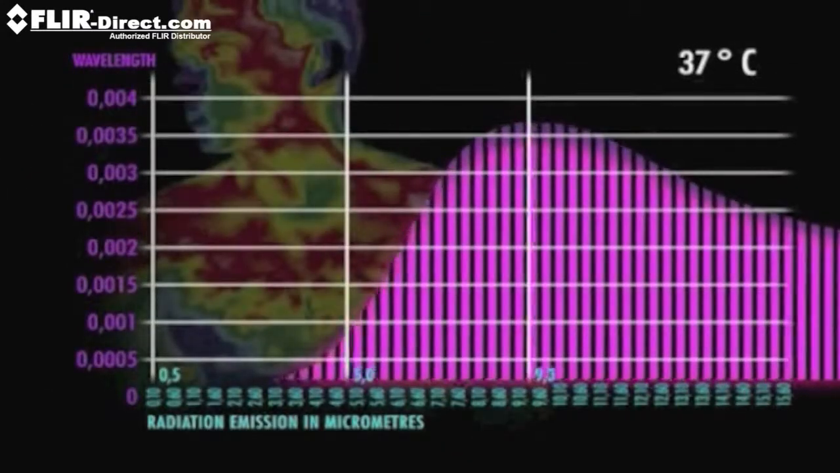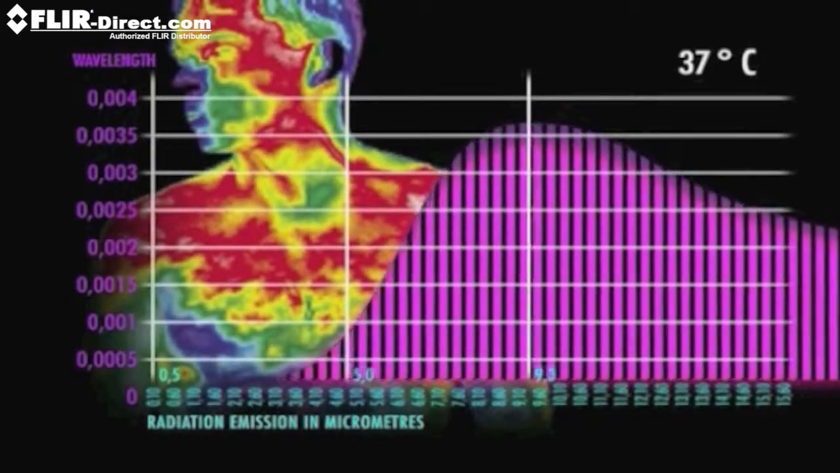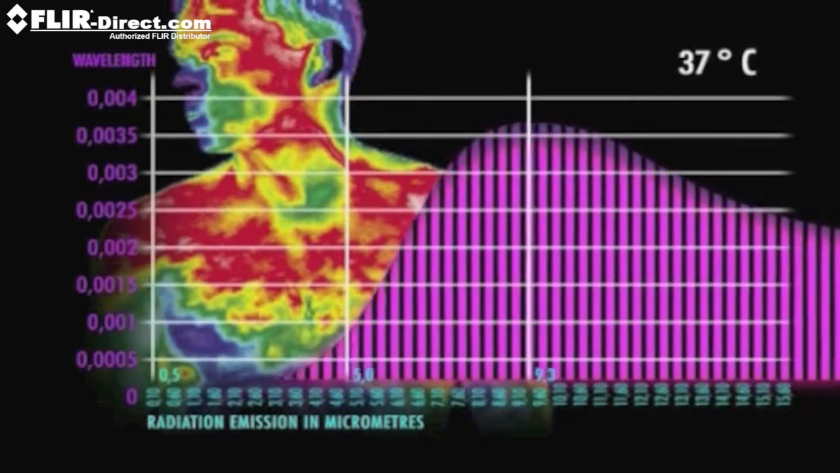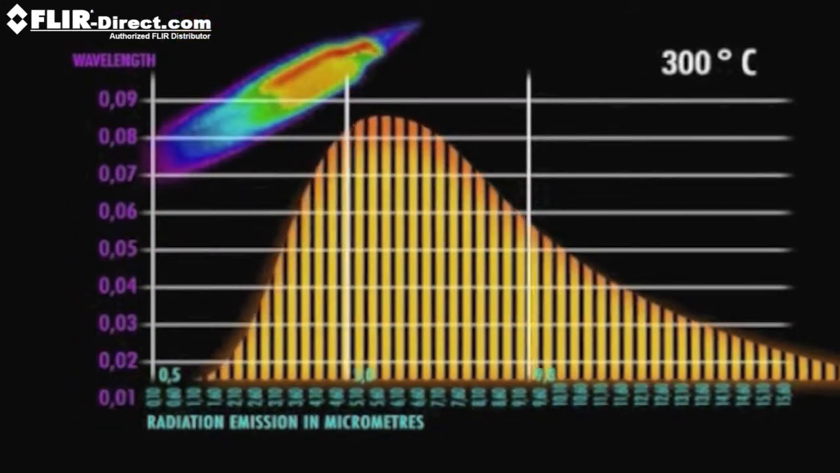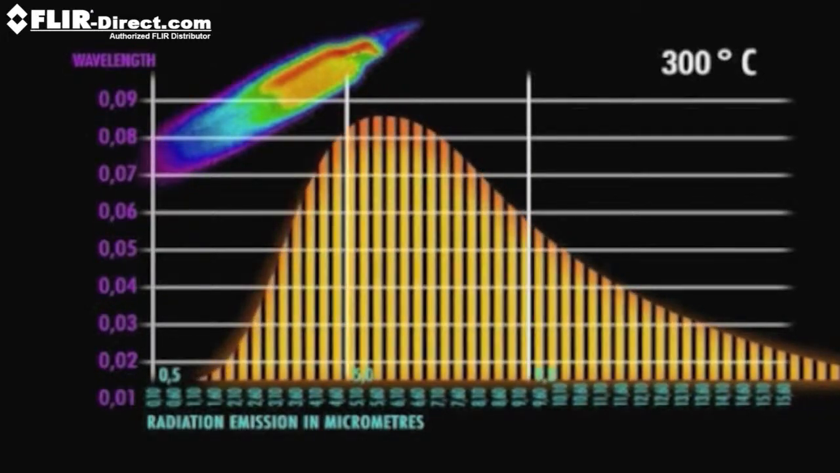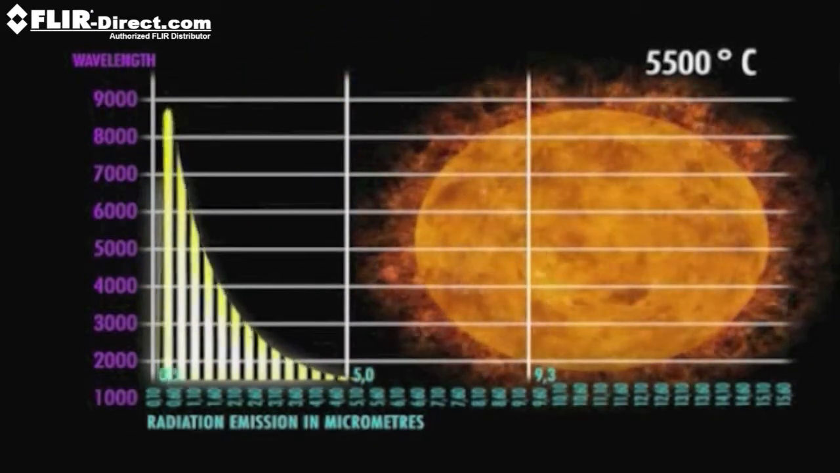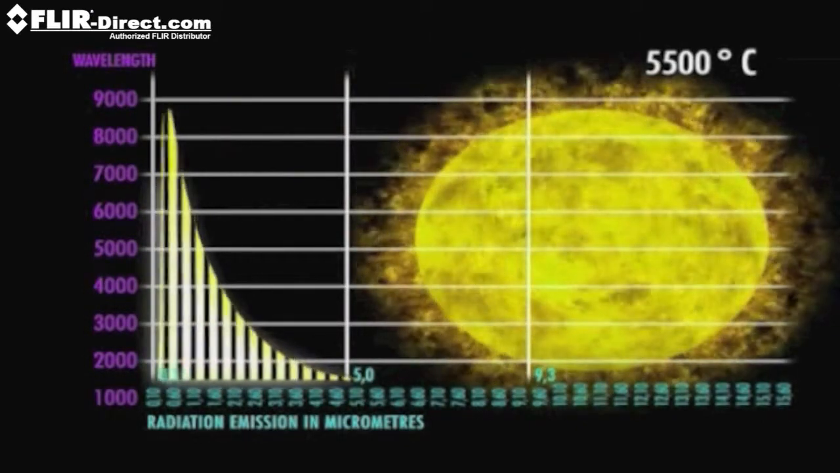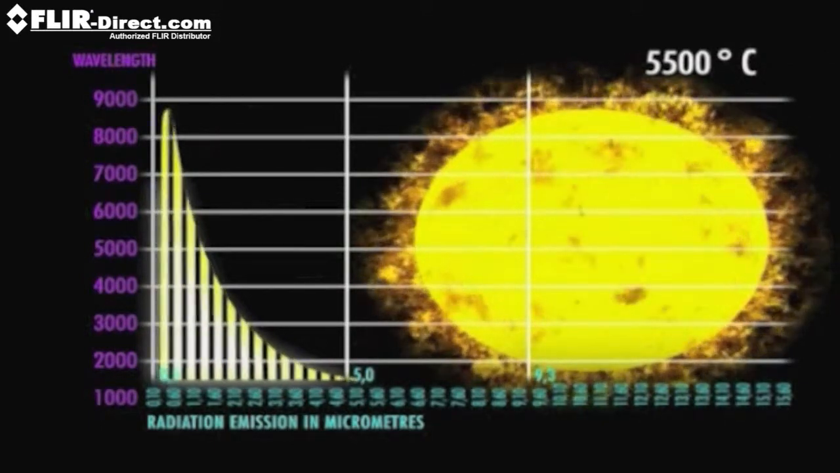This is the curve at 37 degrees Celsius, the normal body temperature of a human being. Maximum radiation is emitted at about 9.3 micrometers, and we can only see this radiation with an infrared camera. If the temperature rises to, let's say, 300 degrees Celsius, the temperature of a soldering iron, the peak of radiation moves to about 5 micrometers. We still need an infrared camera to see this. Suppose the temperature rises to 5,500 degrees Celsius, the temperature of the Sun. Then the peak of radiation is 0.5 micrometers, and this is right in the part of the spectrum that we can see with our eyes.